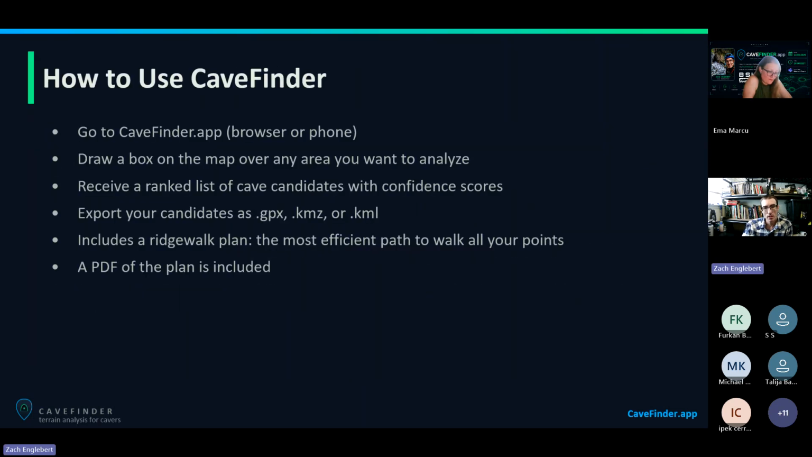Sort of a repeat slide. How to use CaveFinder. You go to CaveFinder.app, you draw a box, you receive a ranked list of candidates with confidence scores. Then you can export those candidates as a GPS file, a KMZ file, a KML file. These are all just location files I'm sure some of y'all are used to working with on your GPSs. Also, it includes a ridge walk plan, which is pretty cool. It's going to give you the most efficient route to walk between points, and it's not just going in a straight line using closest distance. I'll show you this in a second.